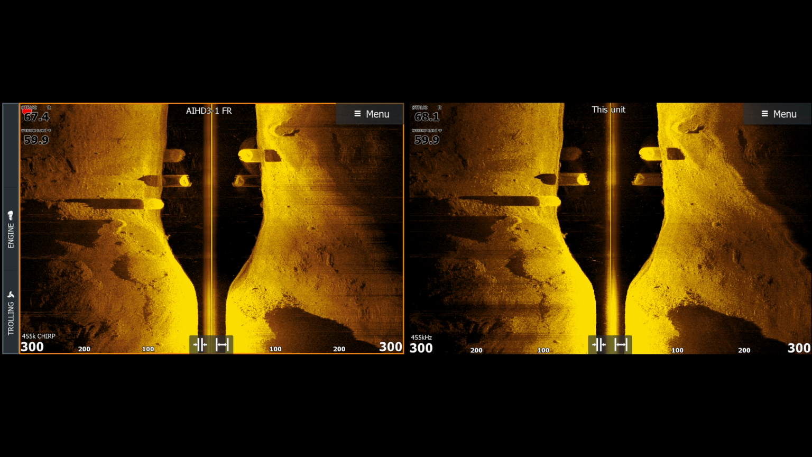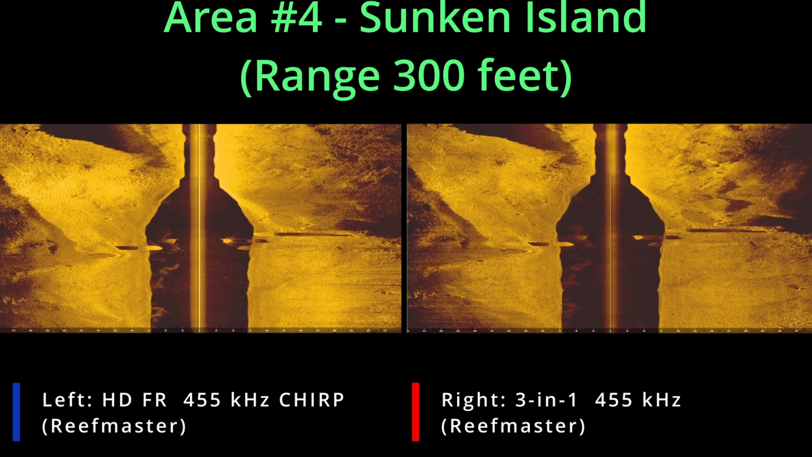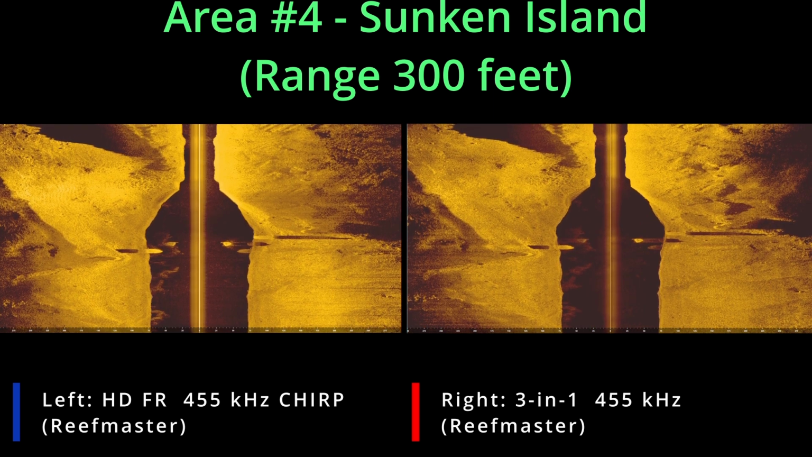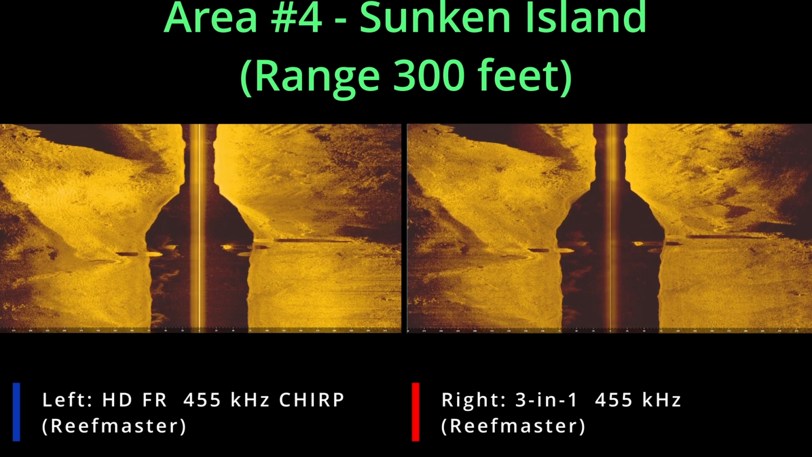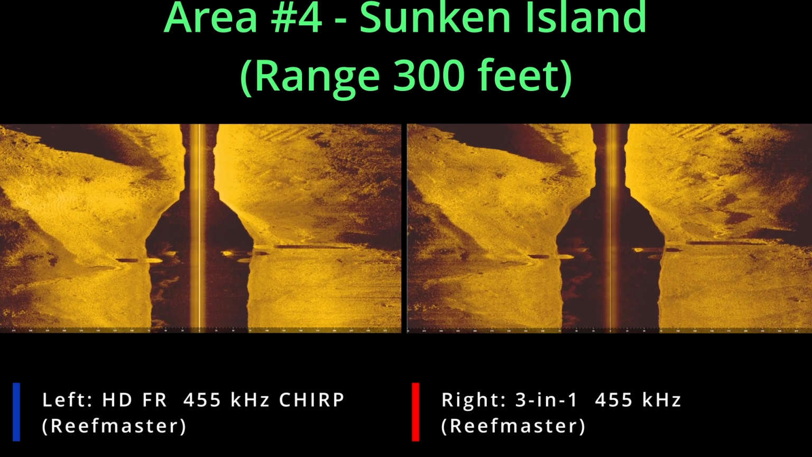So here's that side by side. Again, these are very, very tall features. It would be pretty easy to take a measurement and get the exact height of that. So we're coming back around to those logs. You can see they're starting to show up on the right hand side there.